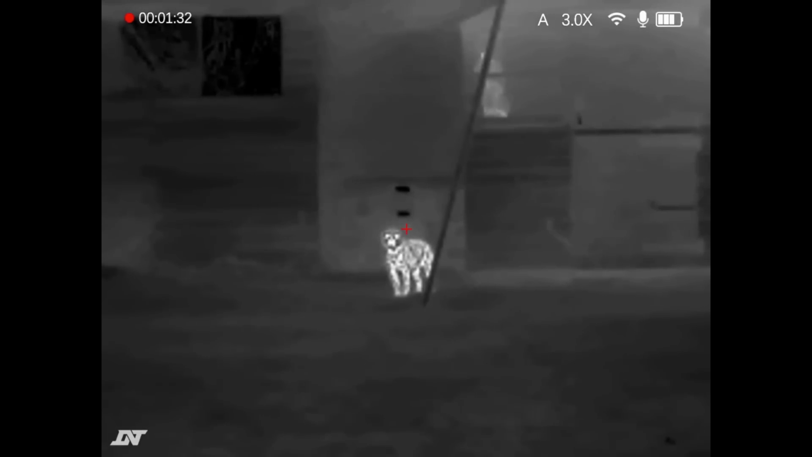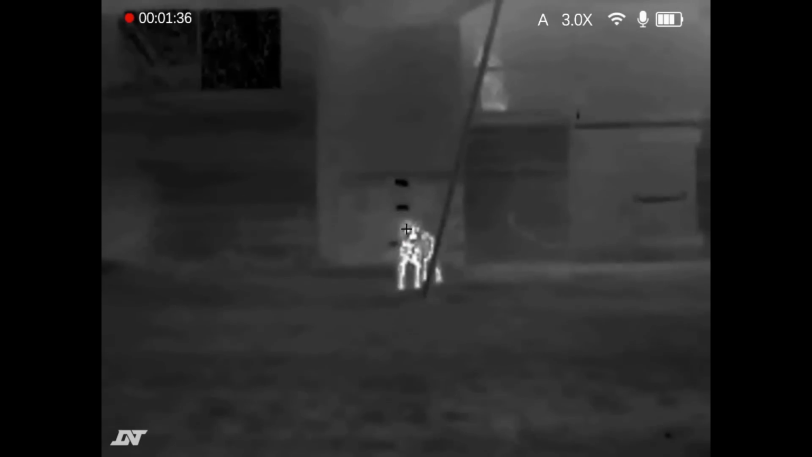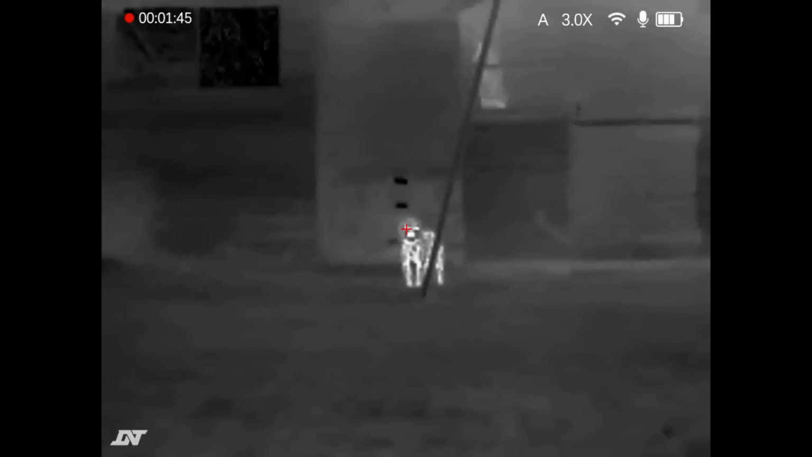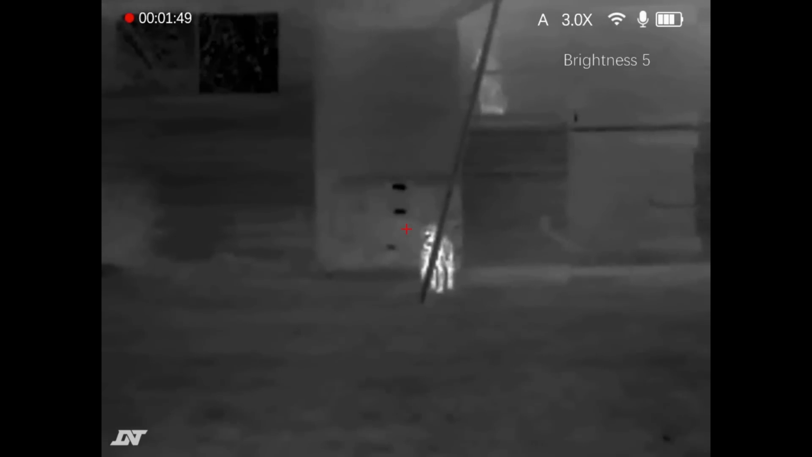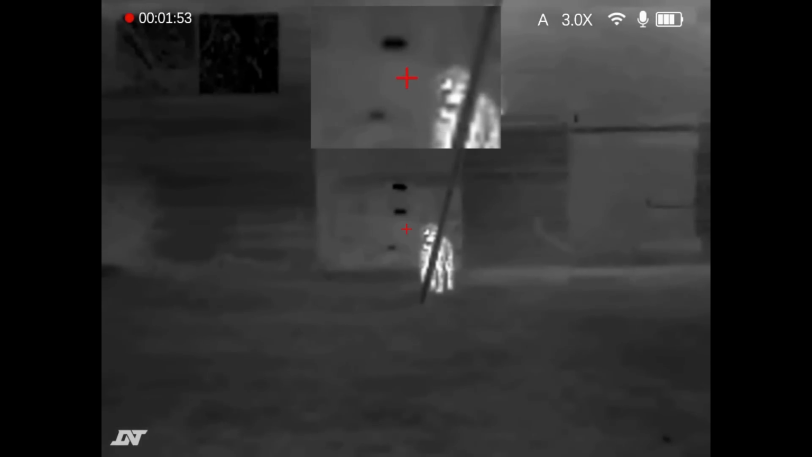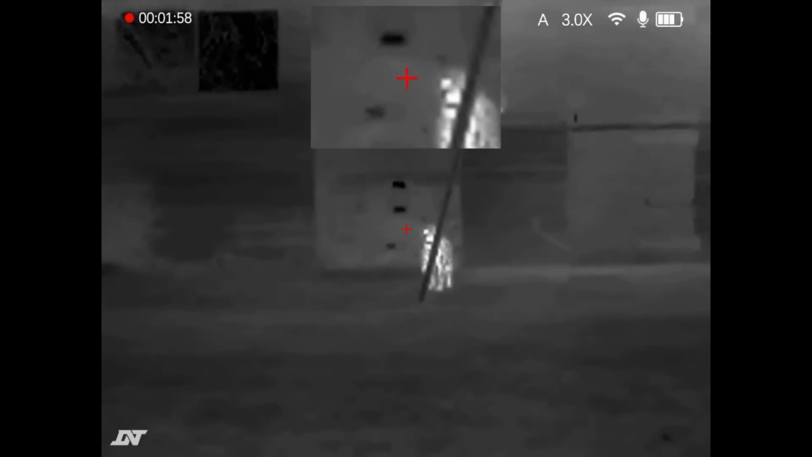So we'll go around the buttons again. They work very similar to the daylight mode. So the top, you can see, changes the colour of the reticle there, so you can change the colour of the reticle on the fly. The right hand button again adjusts the brightness between the 5 levels, and if I do a long press on that, it'll give me picture in picture at 2 times as well, both in thermal scope mode. So come out the picture in picture.